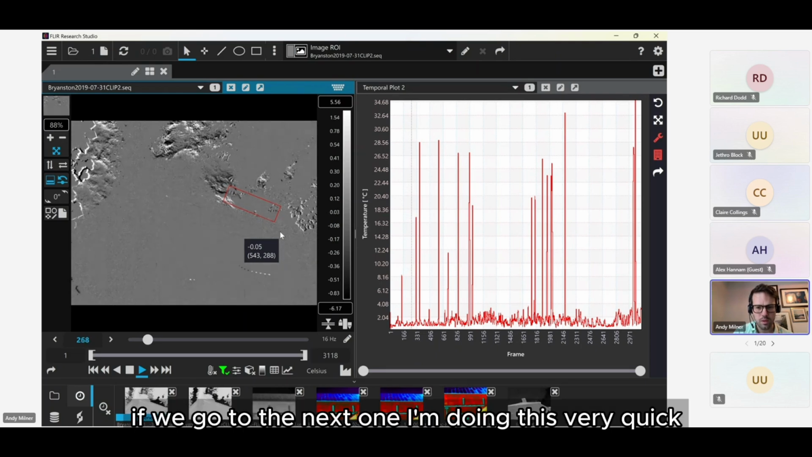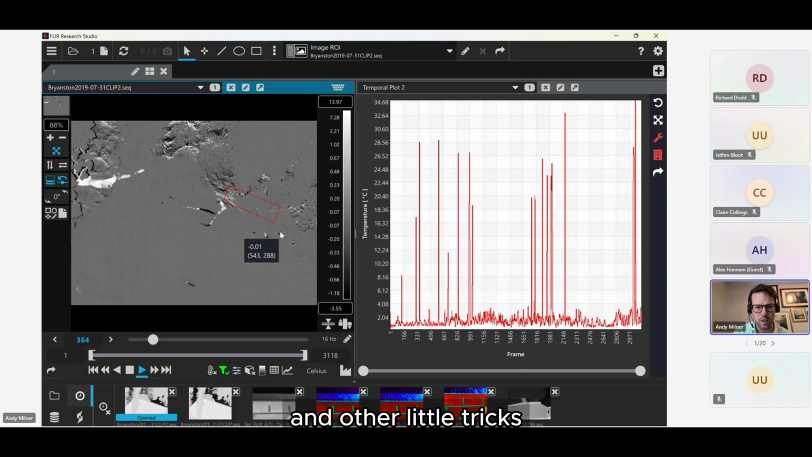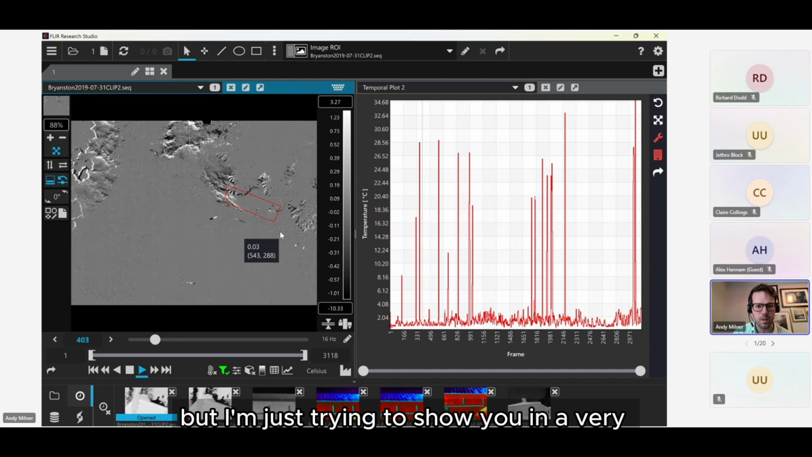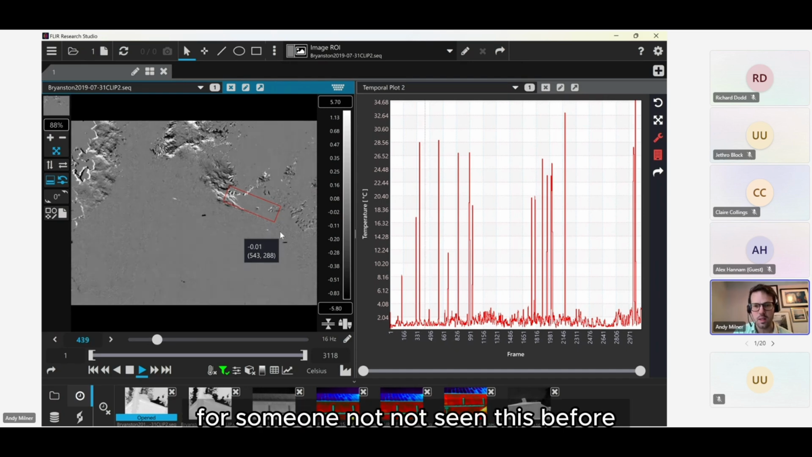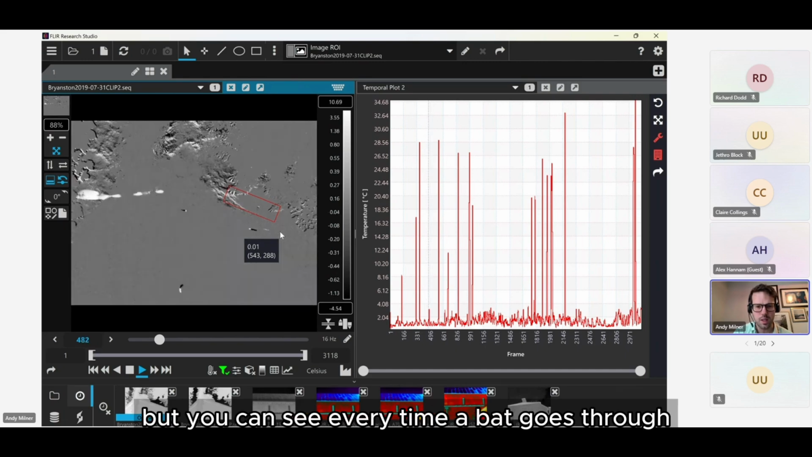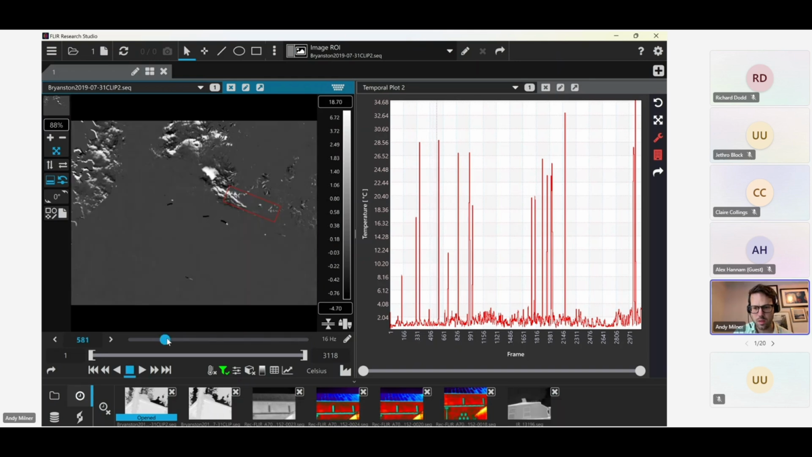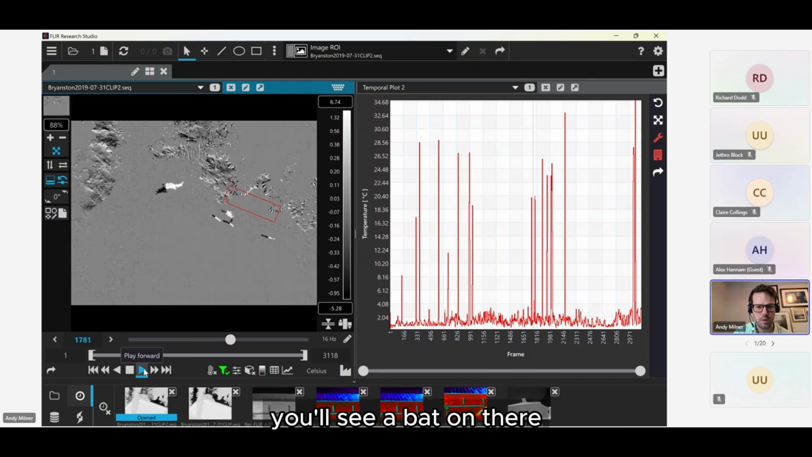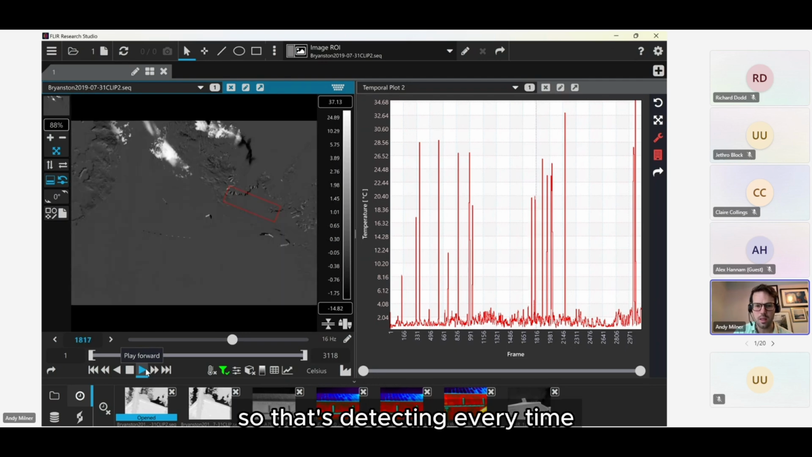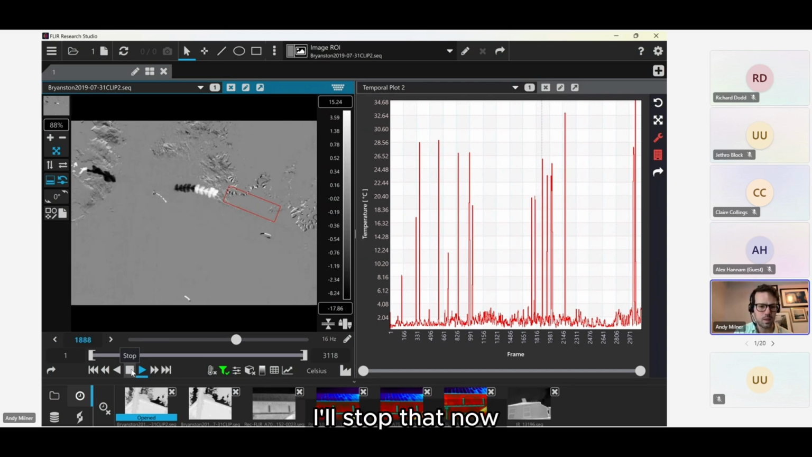If we go to the next one, I'm doing this very quick. There are other little parameters you can change to increase the sensitivity and other little tricks, but I'm just trying to show you the most straightforward way, for someone not seeing this before. But you can see every time a bat goes through, you see that. So if I slide that to here, quite busy there. Every time that goes through, you'll see a bat on there. So that's detecting every time there is a difference in the area there. So I'll stop that now.